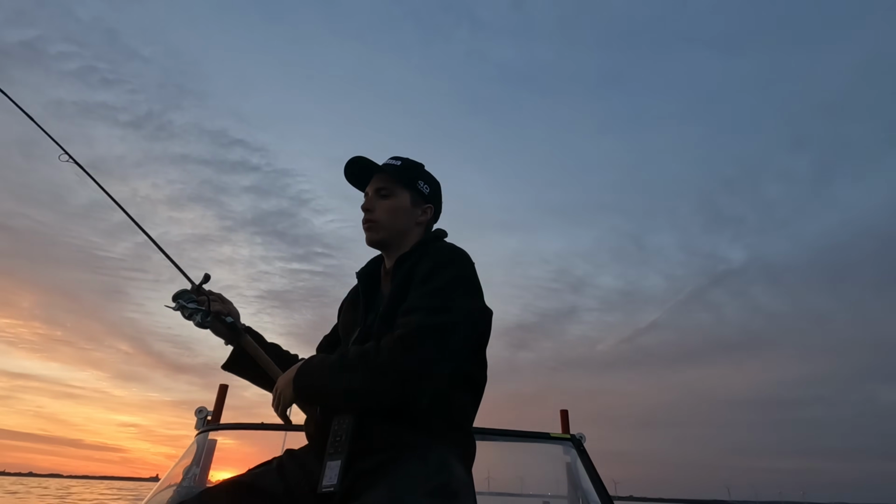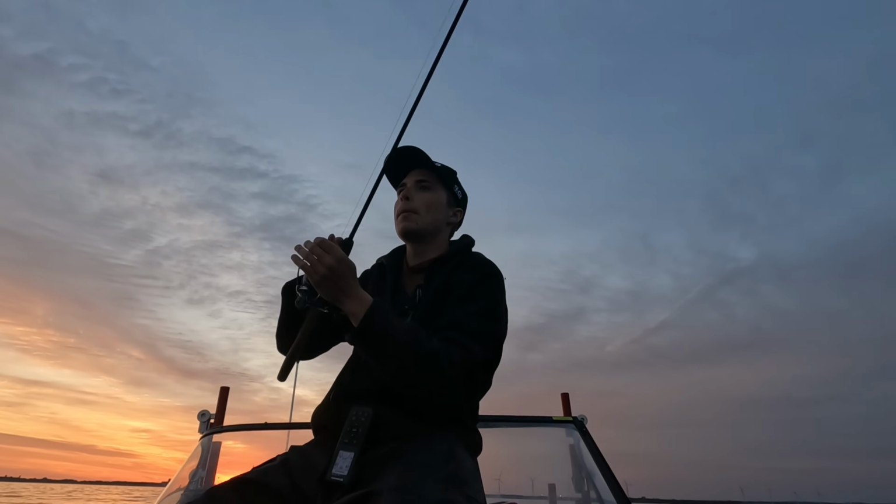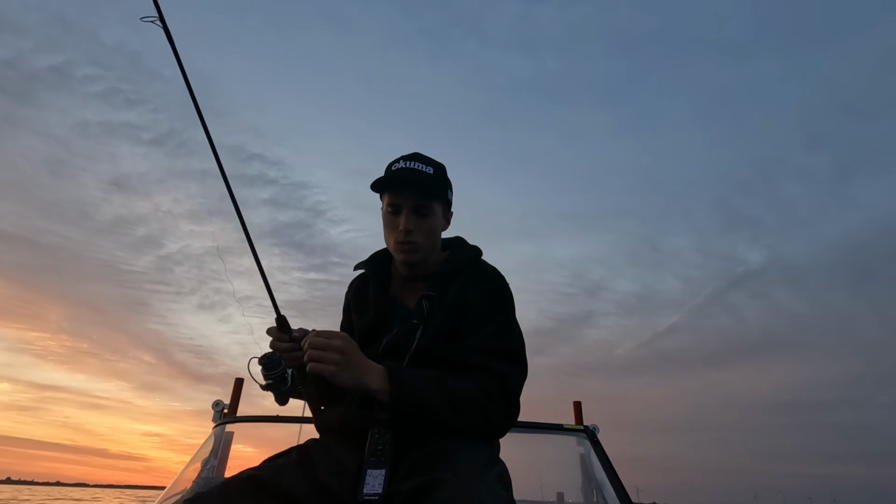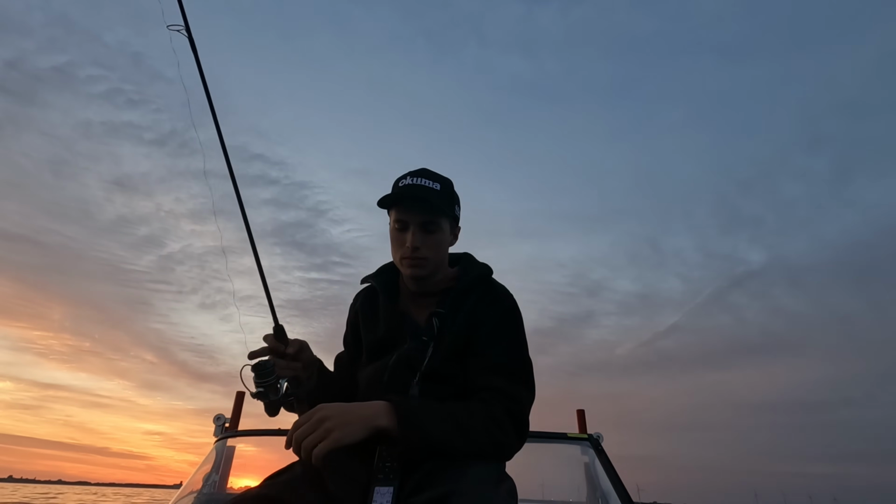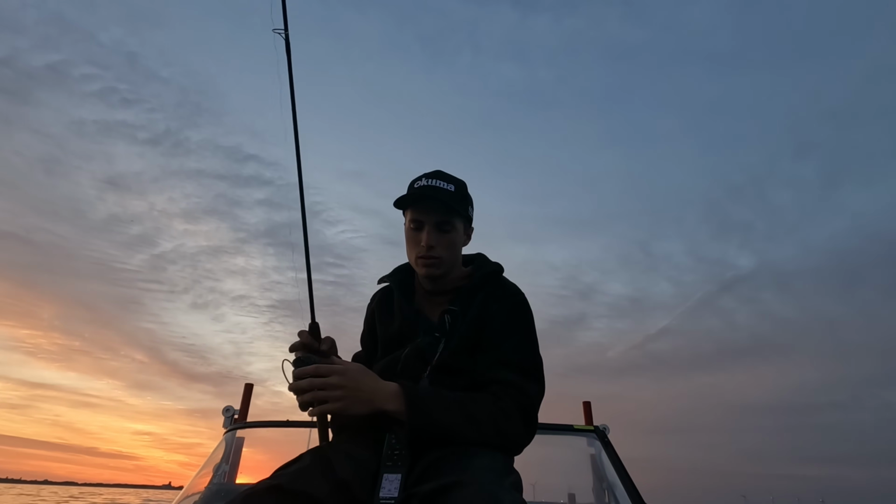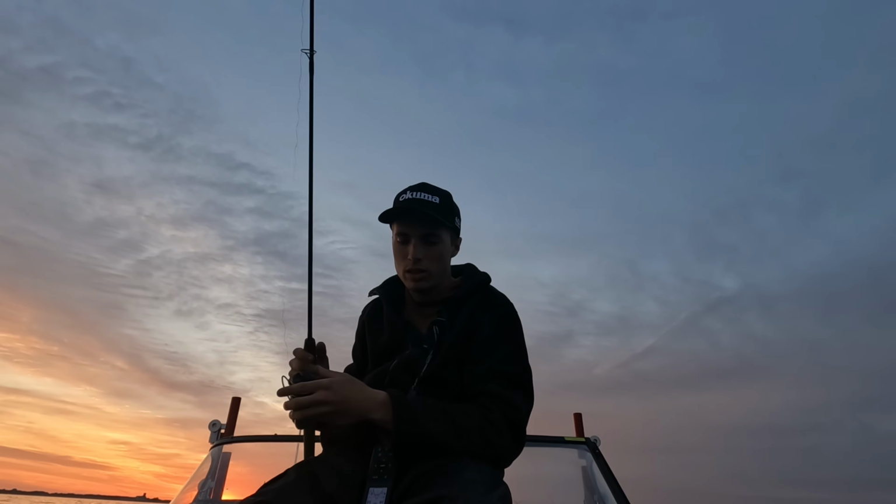All right, let's see if we can do this. Ooh, that looks like a nice mark. Wish I would have cast it about 5 feet farther. Actually, that might work out perfect.